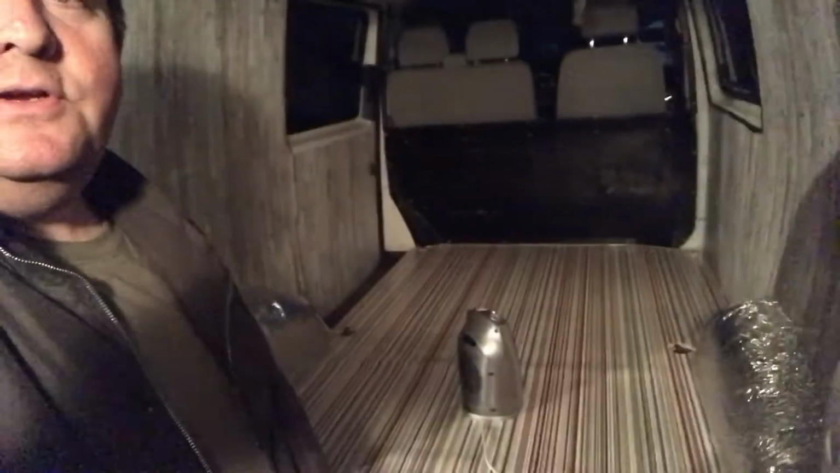Hi guys, right, this is going to be my third and final thermal heat test. So I've got all the panels on now and all the insulation's in. So yeah, this should tell me how good it is, apart from the wheel arches. You know, the wheel arches are still bare at the moment. That's fine. So I'm going to leave the heater on for an hour, and I shall come back out with my thermal camera and see if any of it's glowing from the outside and if there's any purple from the inside. So fingers crossed.